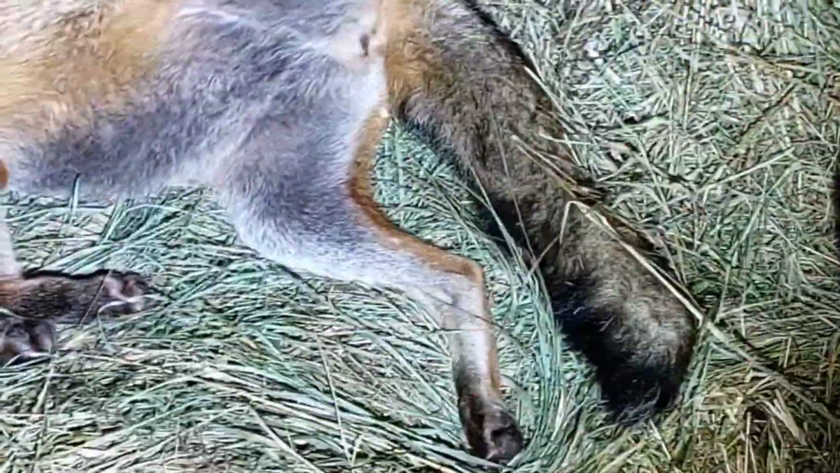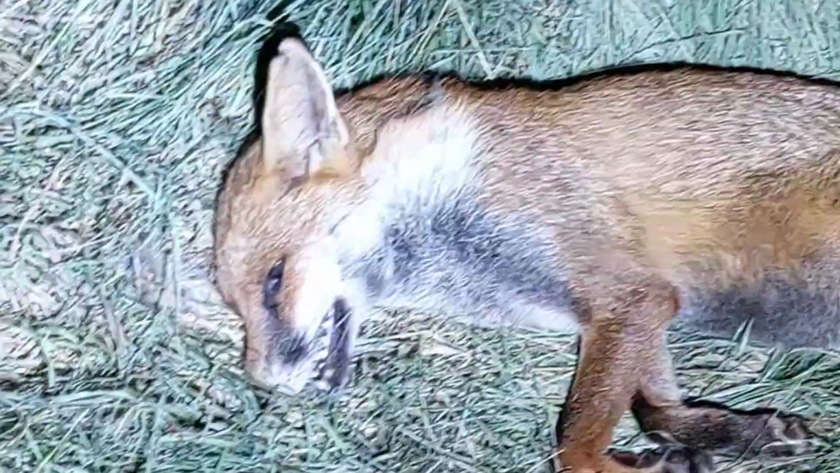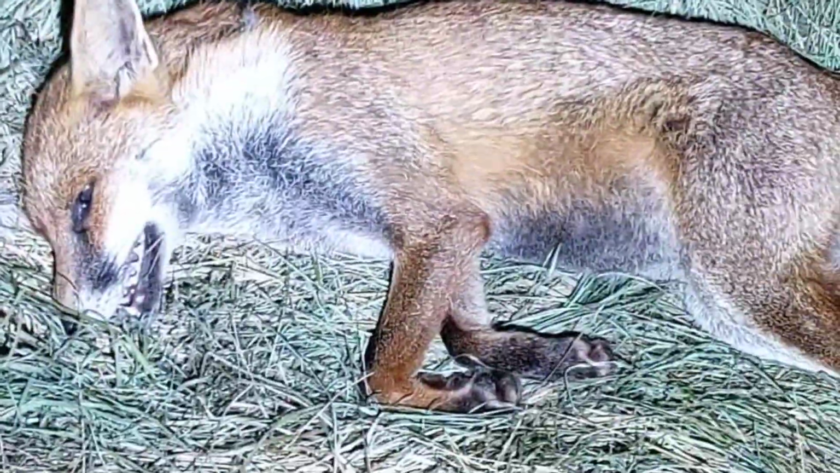Right, well, Clint's just nailed that one, just over 90 yards, so should be up here somewhere with a bit of luck. Yeah, there it is, mate. There it is. It's a magnet, cut grasses for foxes. So we've got a little vixen, one of this year's cubs. Definitely. Yeah, it was a good shot.